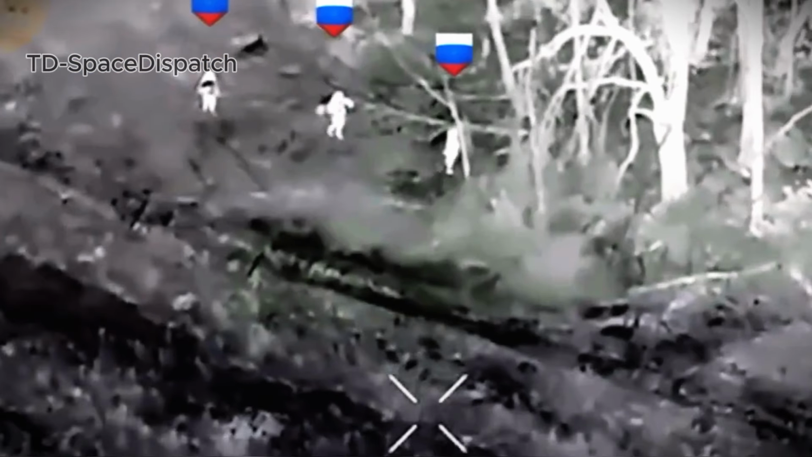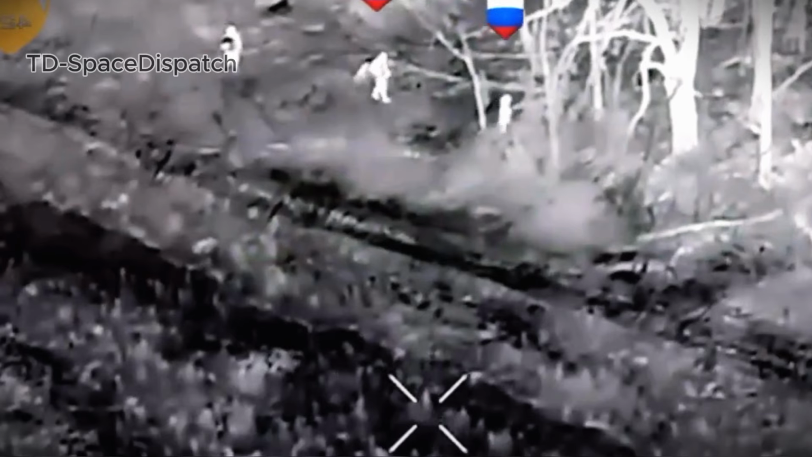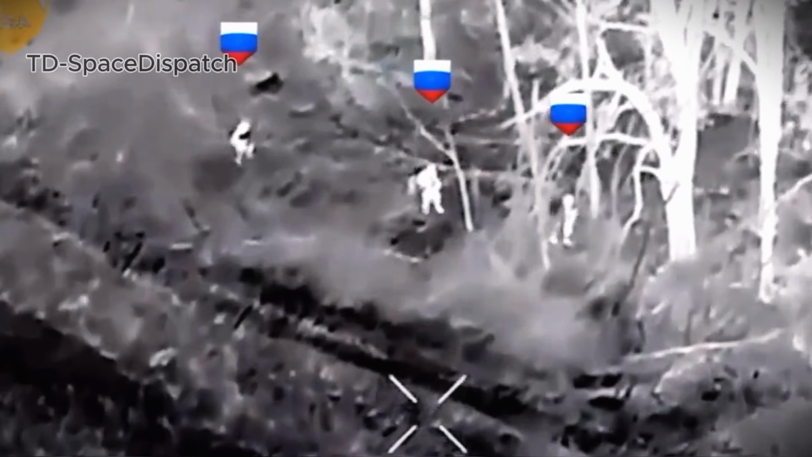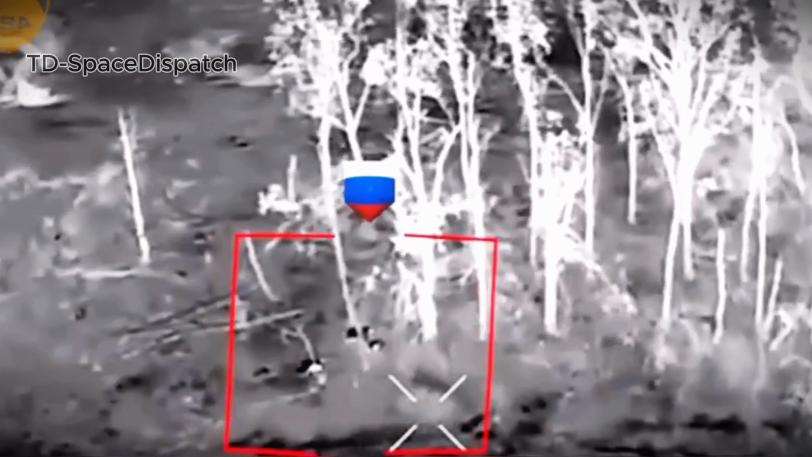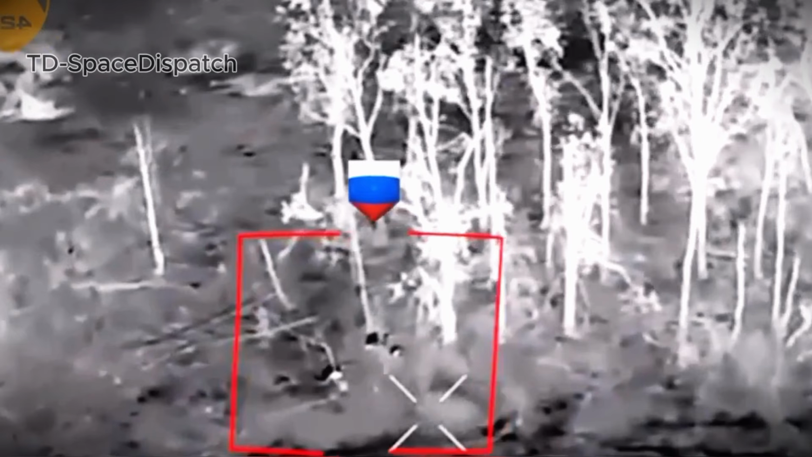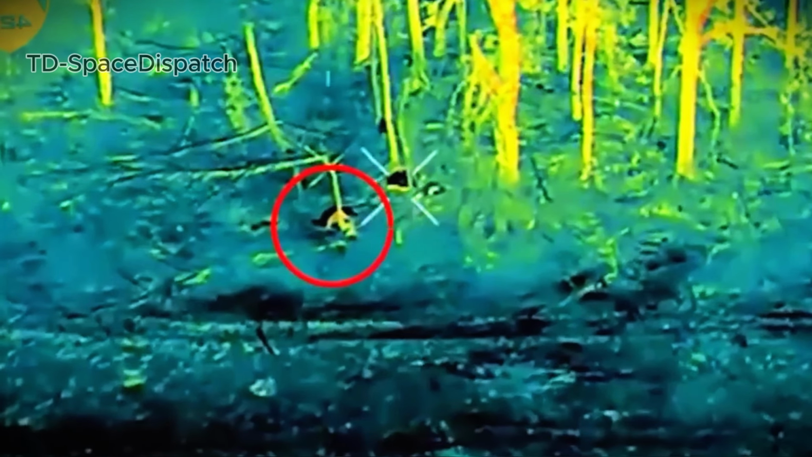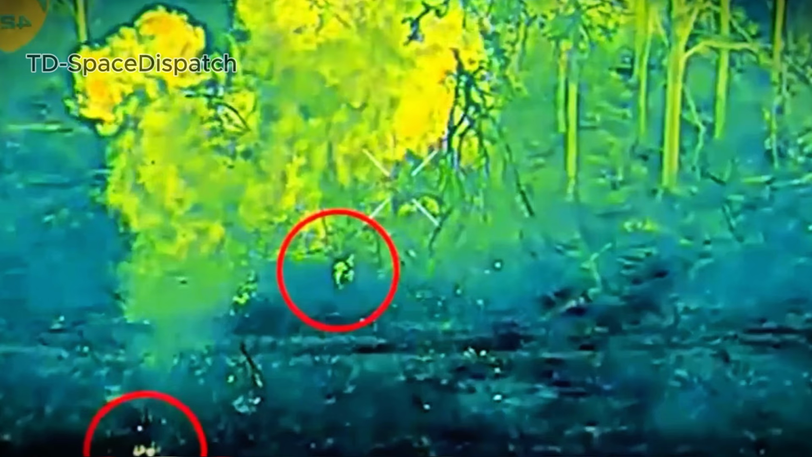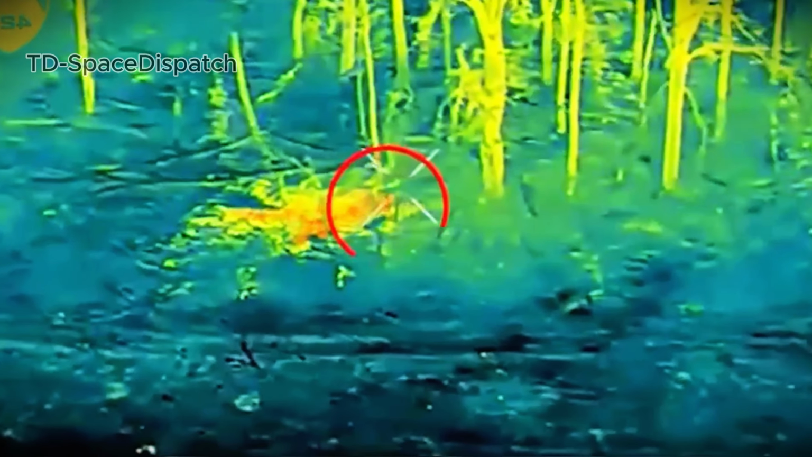In a dense woodland near Pokrovsk, 3 Russian soldiers moved quietly, seeking cover beneath the trees. Above them, a Ukrainian octocopter drone maintained silent observation, confirming every step. Once coordinates aligned, a heavy aerial munition was released. The strike neutralized the group, ending their movement instantly. Precision and timing defined the engagement.